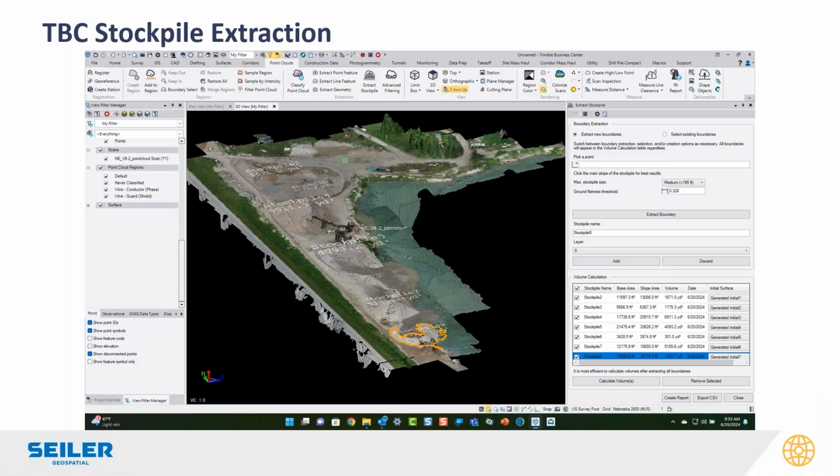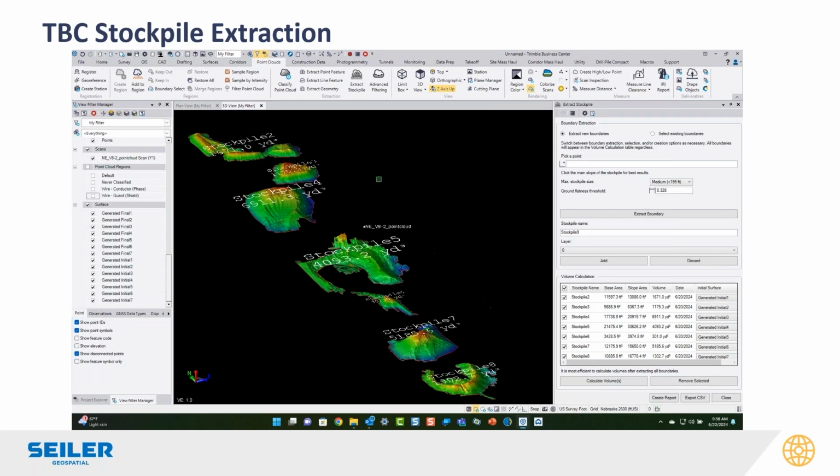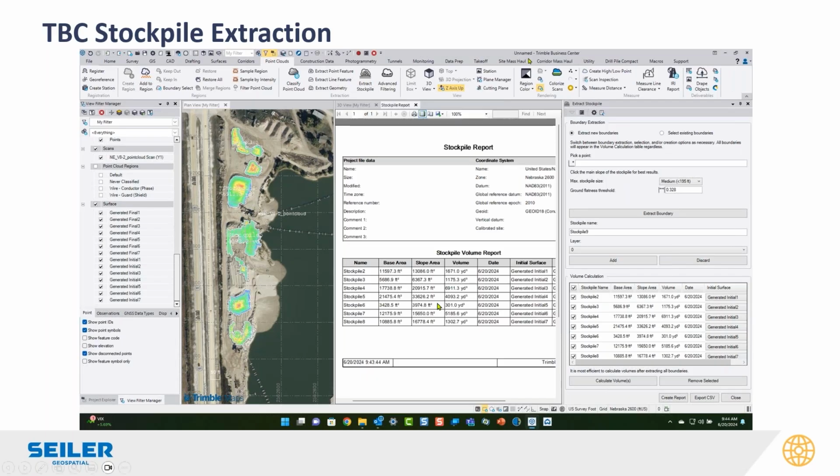So if you're flying with drones or you were scanning with your X7 or SX12, you can pull those stockpiles out automatically. The extract stockpile tool is up in the point cloud ribbon as well. You can define all your stockpiles just by clicking on them, and it will auto extract the boundary. Then it compiles them and calculates the areas, the slopes, and the volumes. And at the end of it, you get a nice stockpile report.